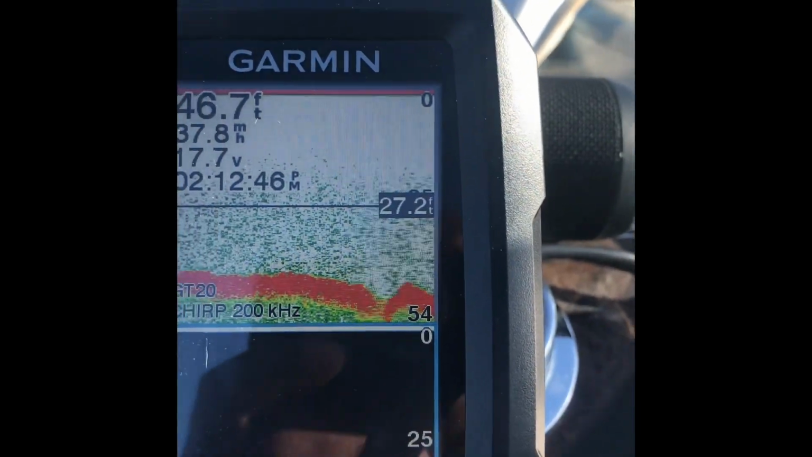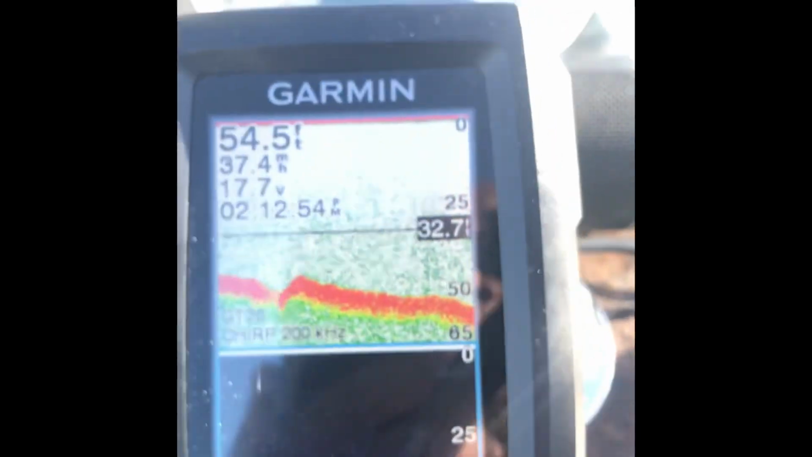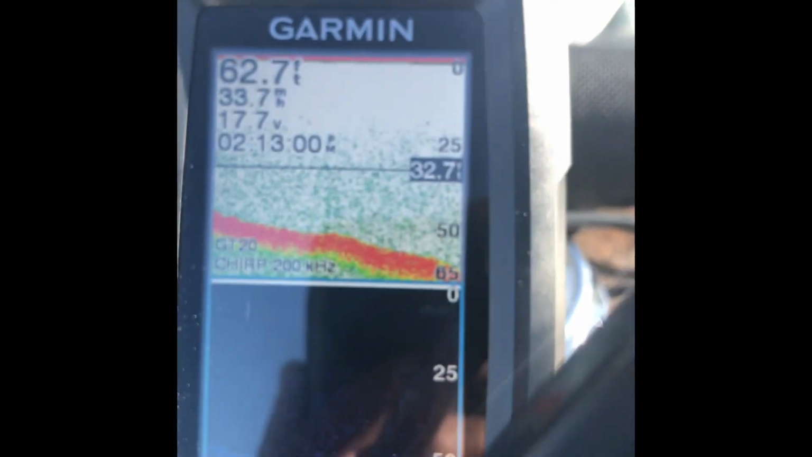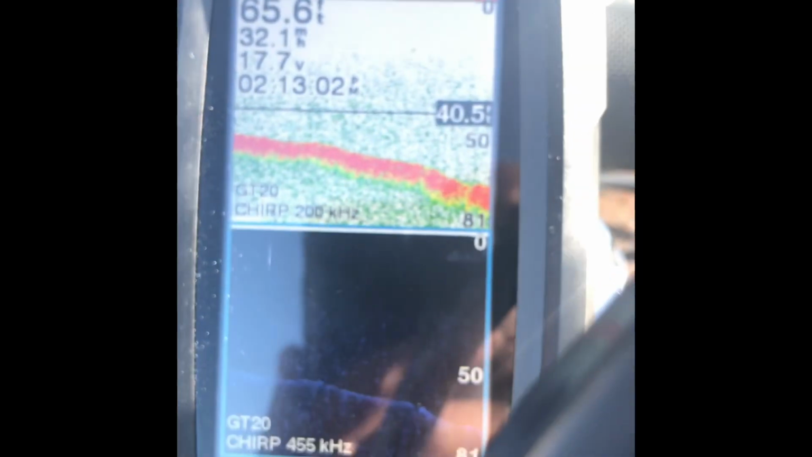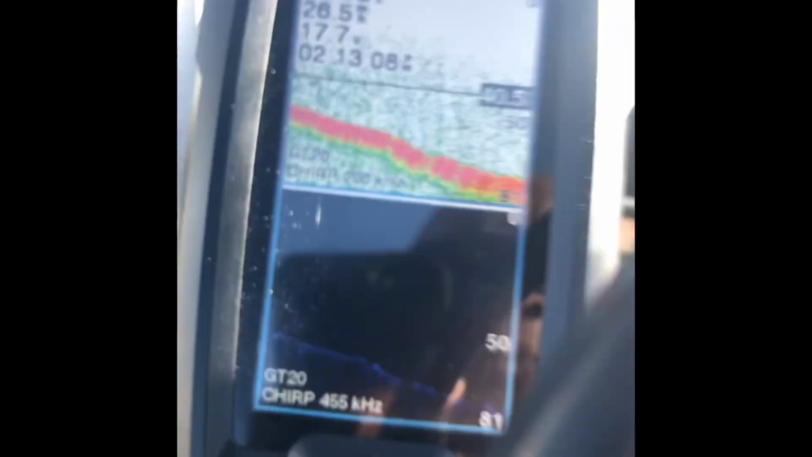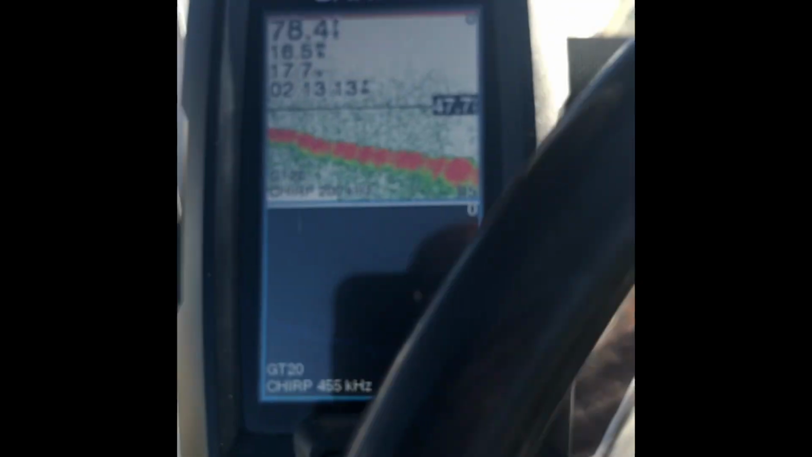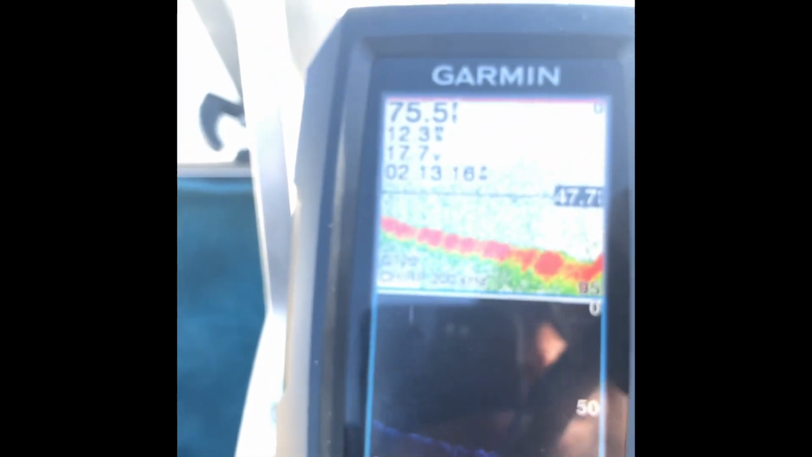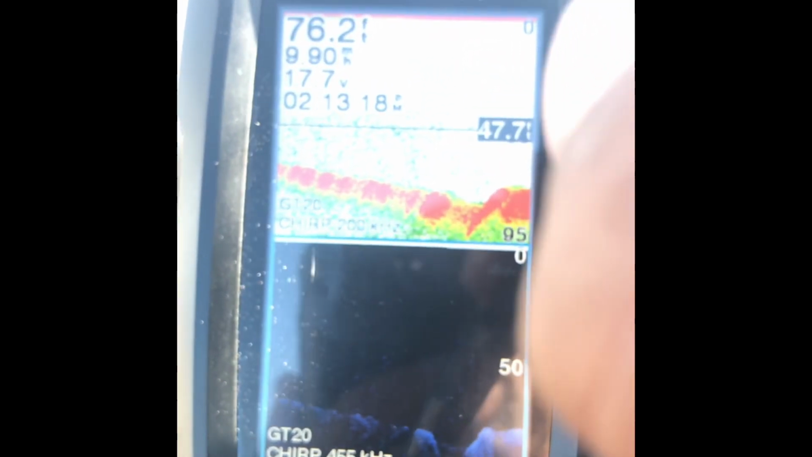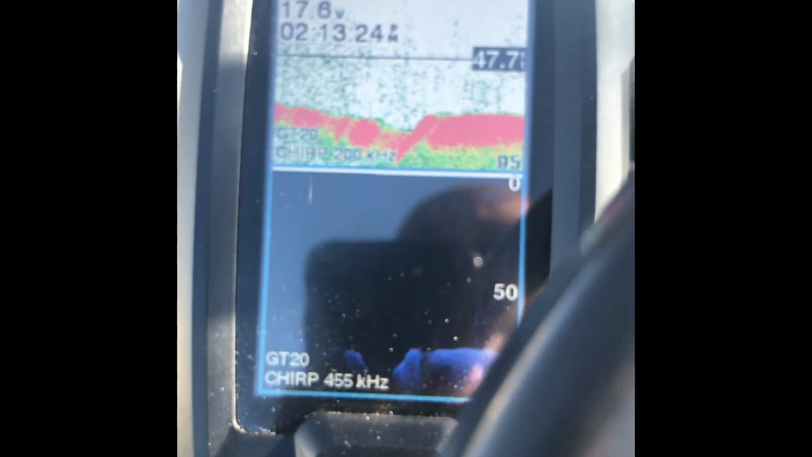Going 38 miles per hour and it's still holding the bottom. GPS is working good. Oh, need to trim down a little bit. As you can see, it's doing really good. I mean, it's solid. Just starting to cross. I'm doing 30, 29 now. Got a tri-hull, 75 Mercury, 156. It's a little choppy here and there if I'm not trimming. But yeah, I mean, it's real solid.